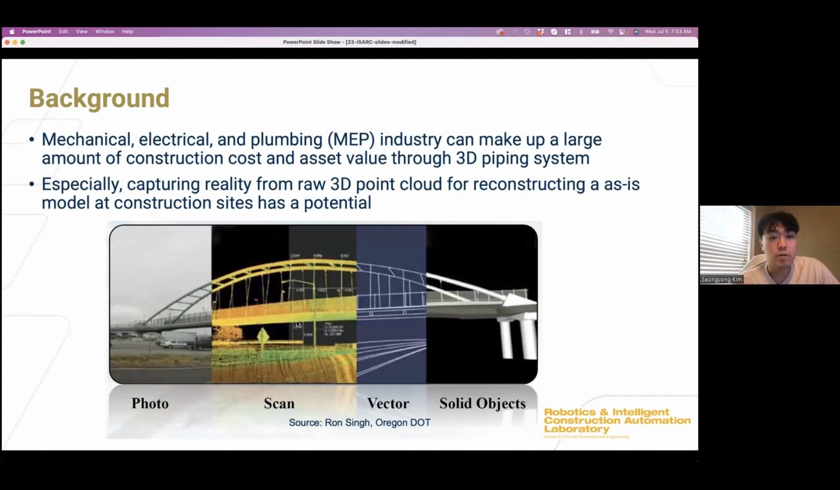The mechanical, electrical, and plumbing industry, or the construction and architecture field, can gain a large benefit using a 3D model, especially for the 3D piping system. This figure shows how we can capture reality into 3D models. First, using a LiDAR scanner, the point cloud, which only includes low-level physical shape information, is collected.